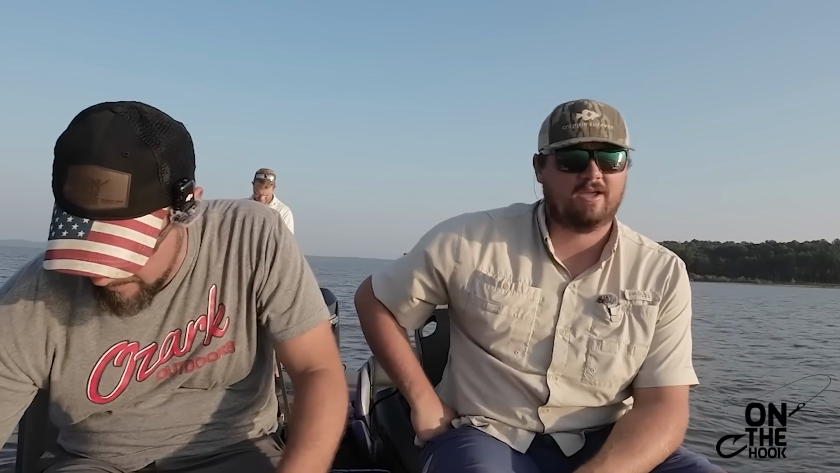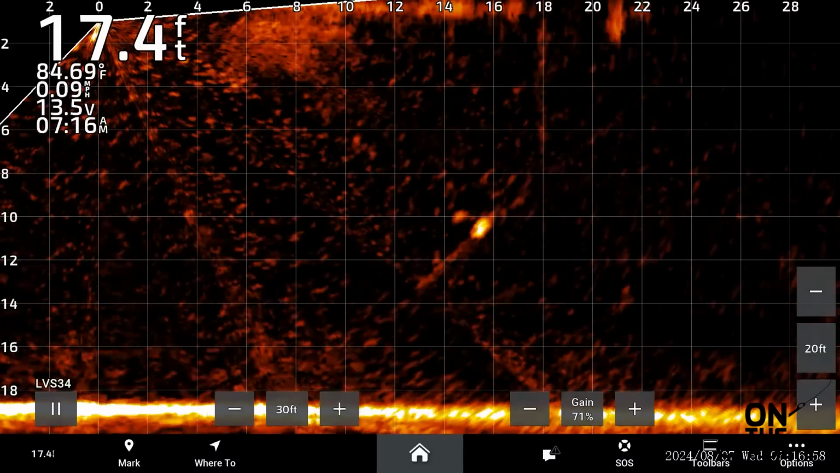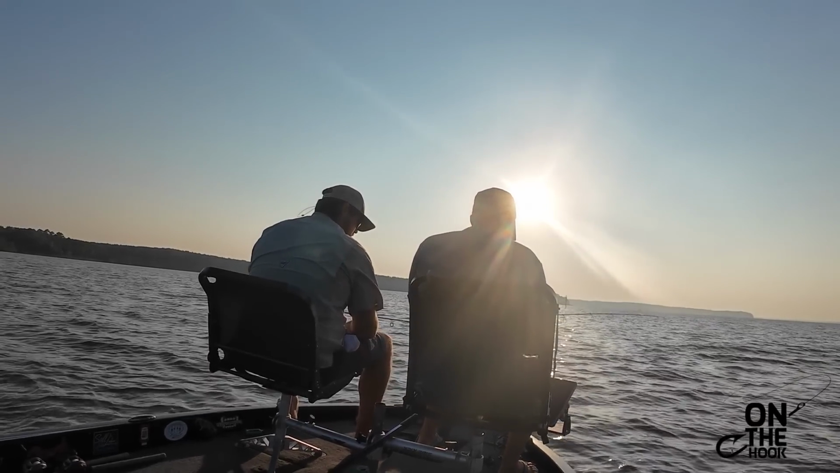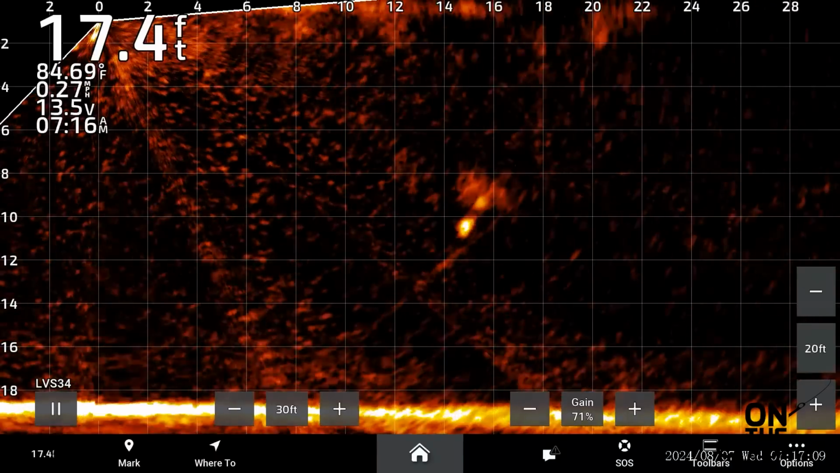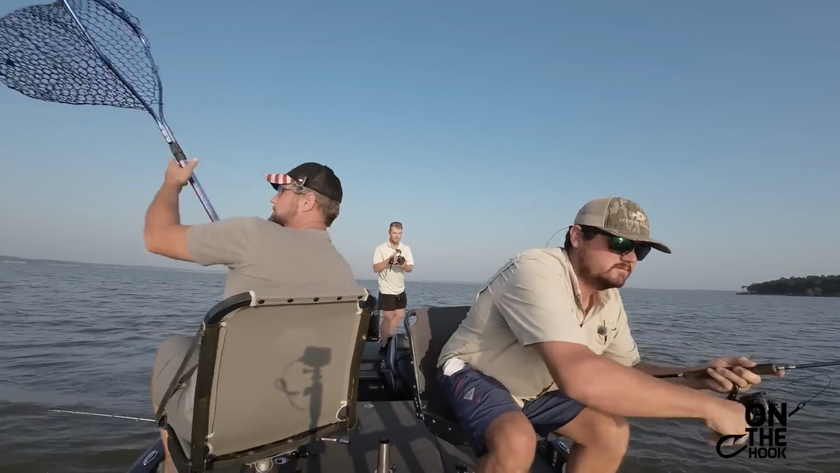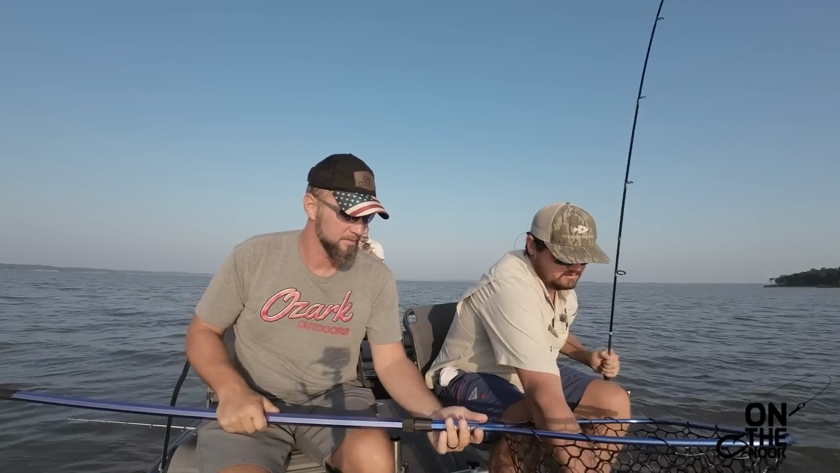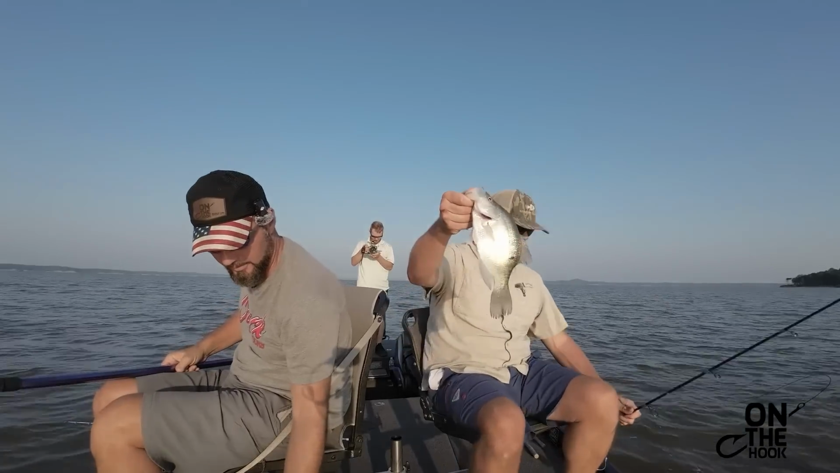One thing about crappie fishing, you can't catch them all. I'm off of him to the left, I believe. I don't think he'll ever see me. There you go. Looking good. Got him. Good fish. There he is. Get out of there. Very good fish.